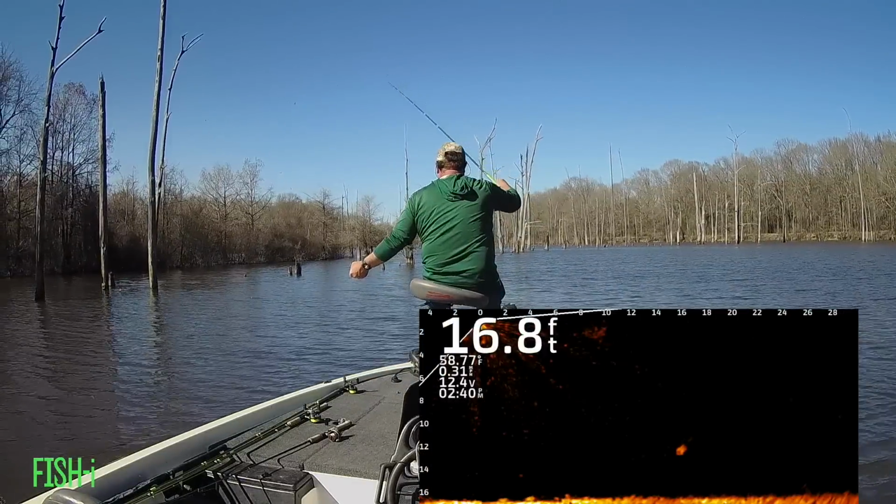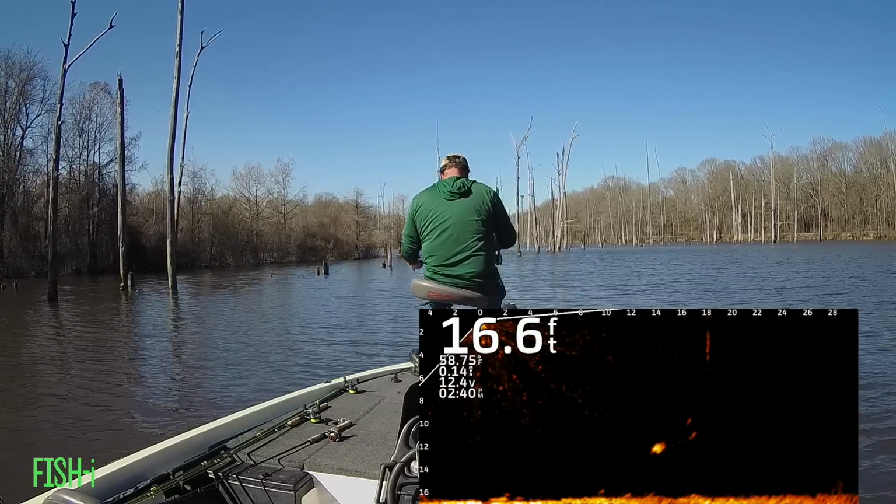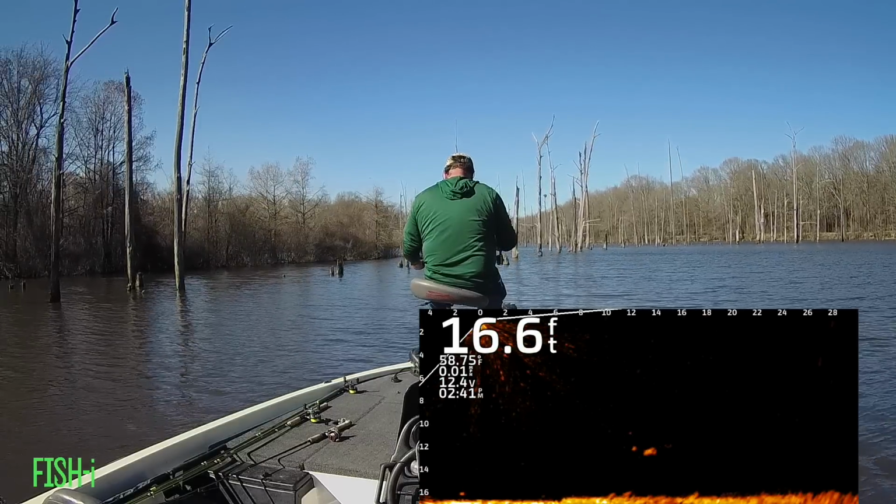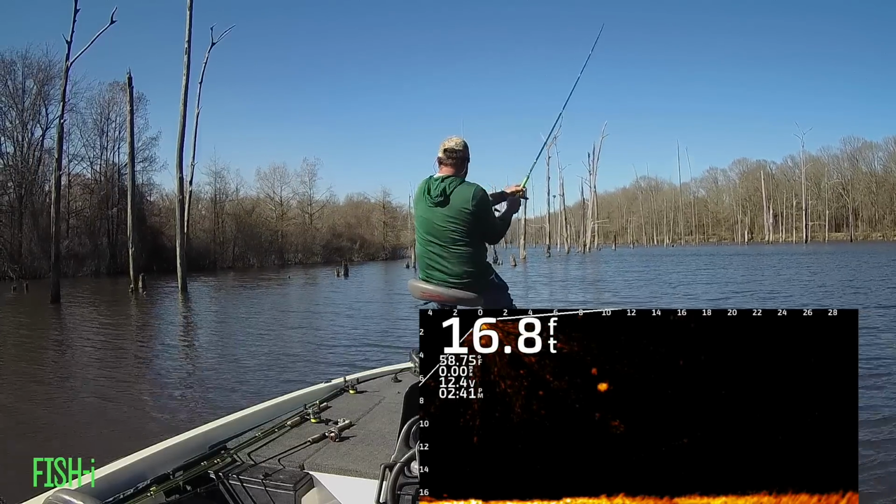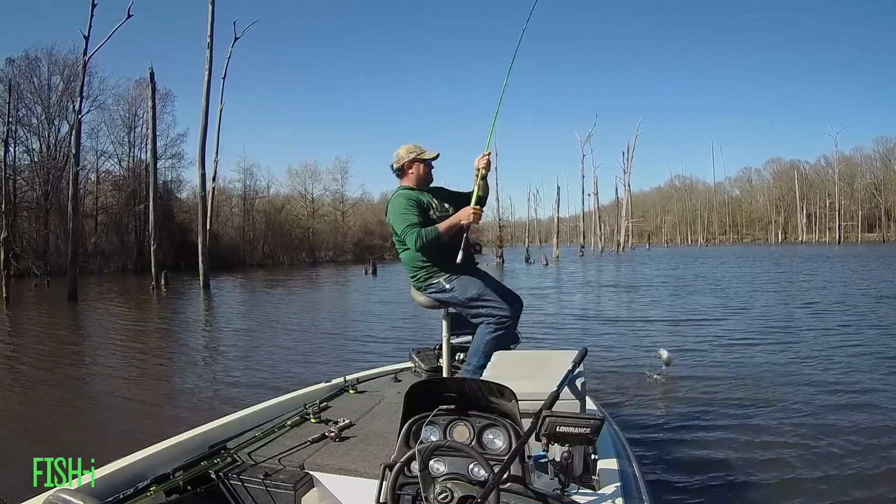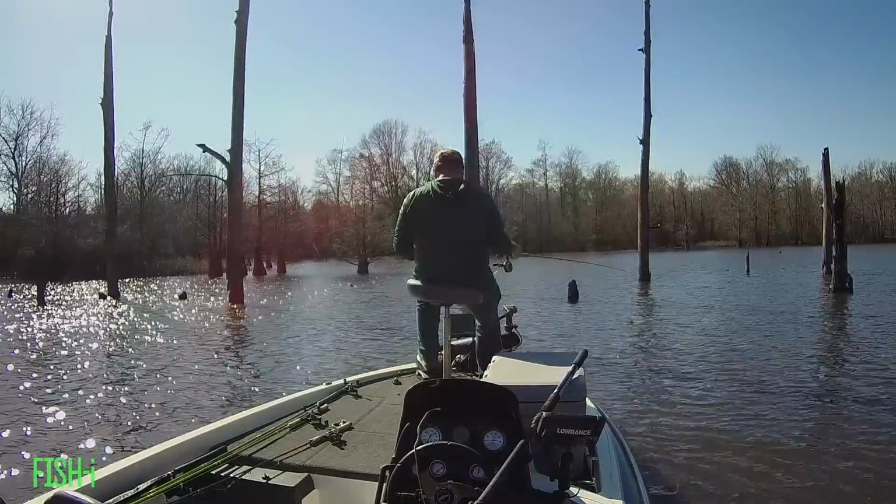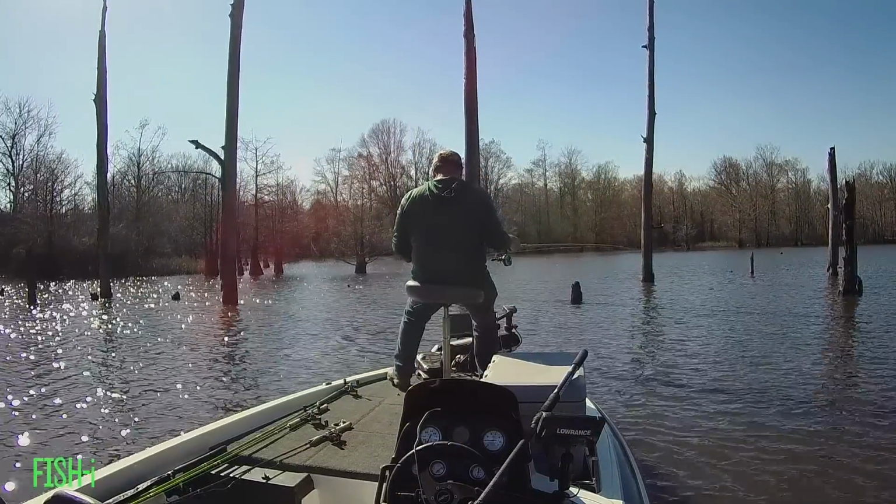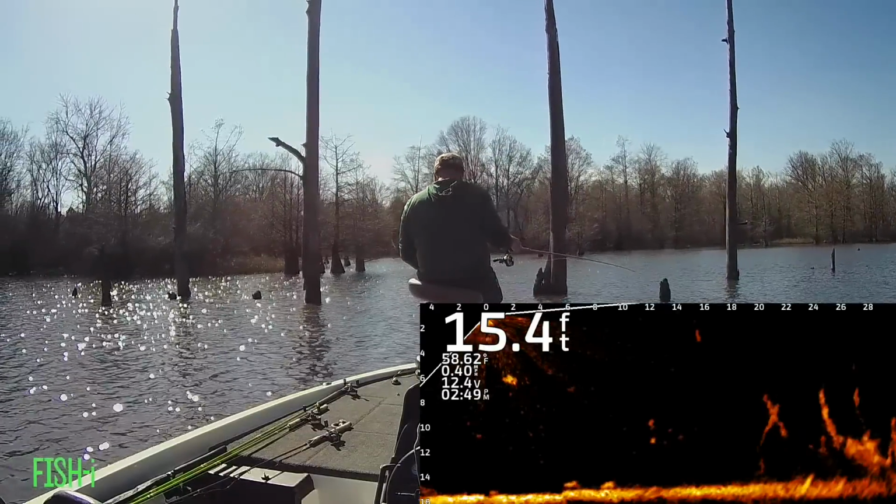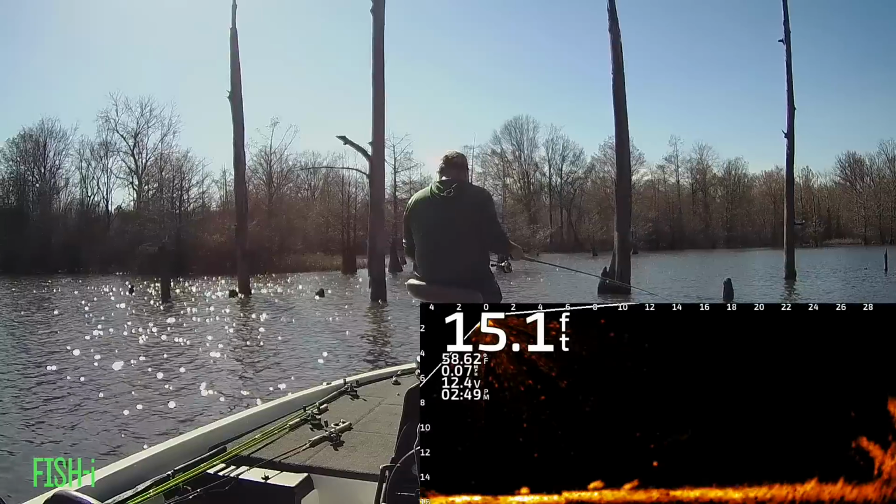I love a good floating fish. He's just sitting out there, not moving. Man, that's what it's all about right here. There's a couple more hanging on the bottom again, so we're gonna give them a try.